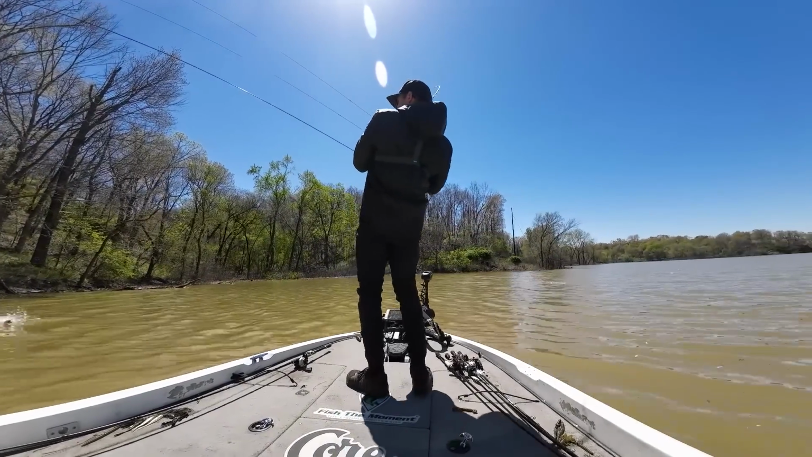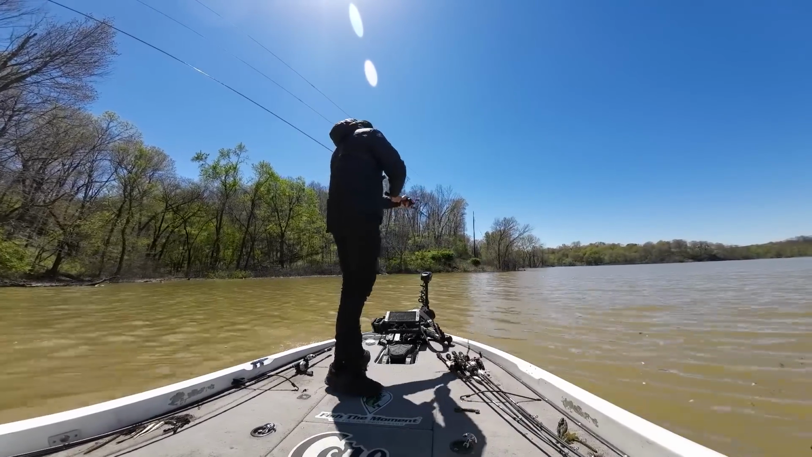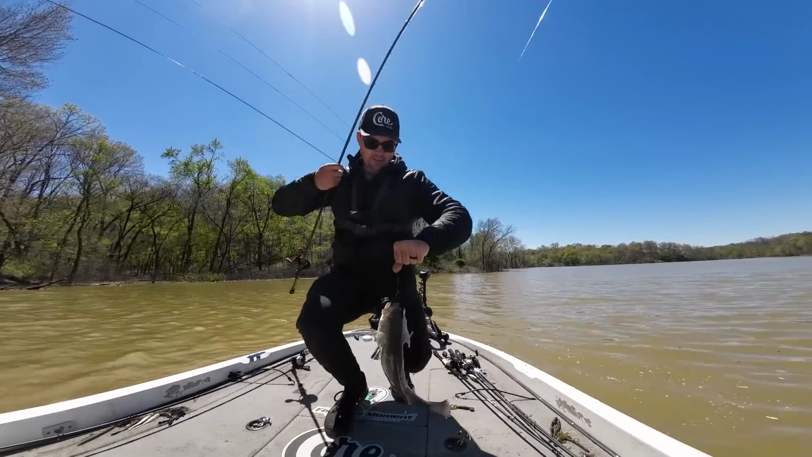Got him. There we go. Another little male here. Not a bad fish though for Beaver. On the flipping tube. There we go.